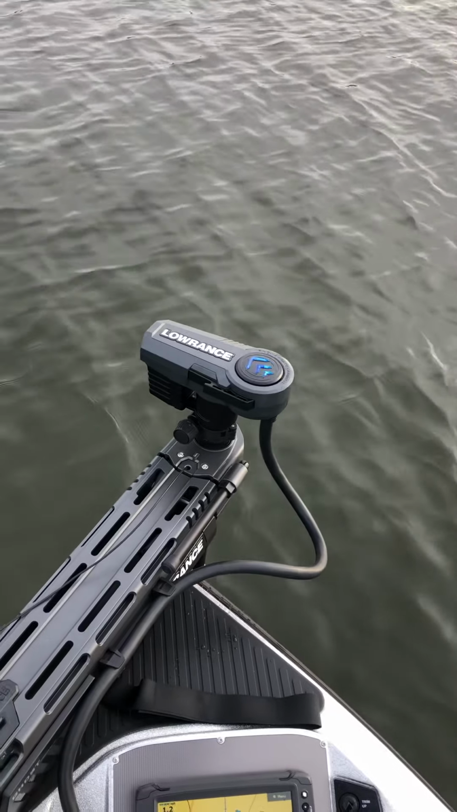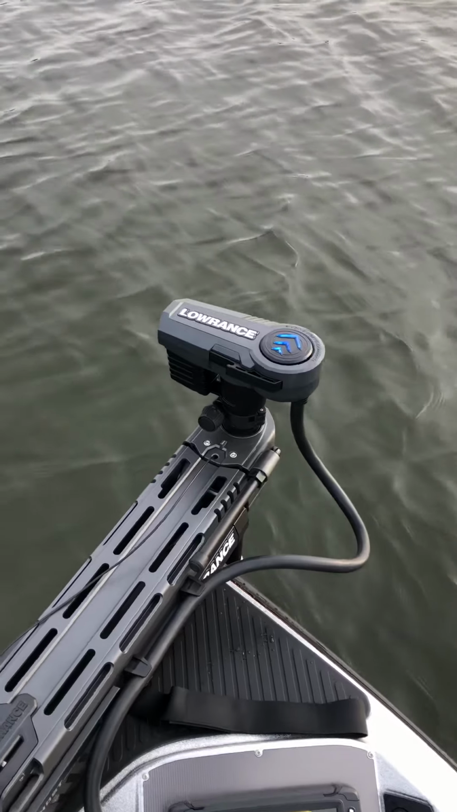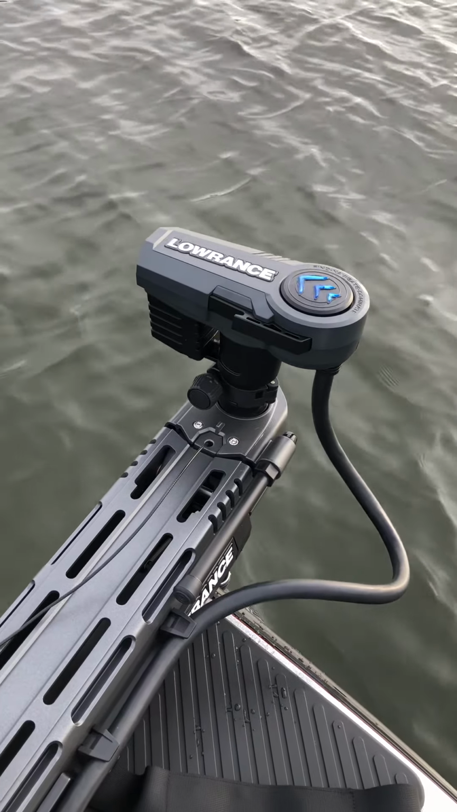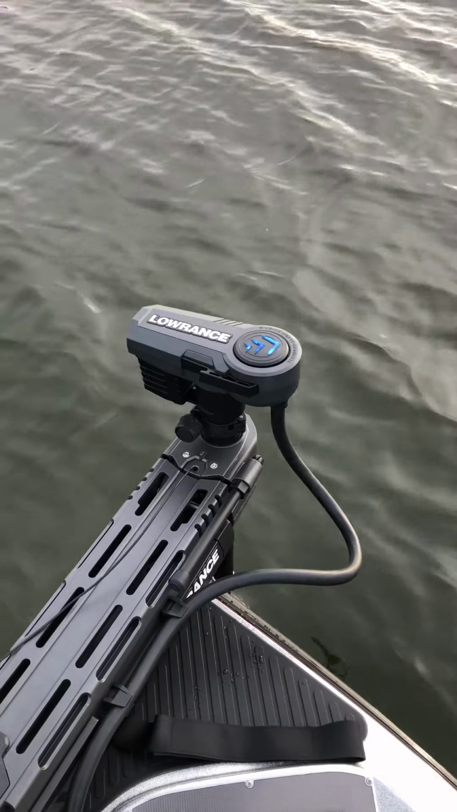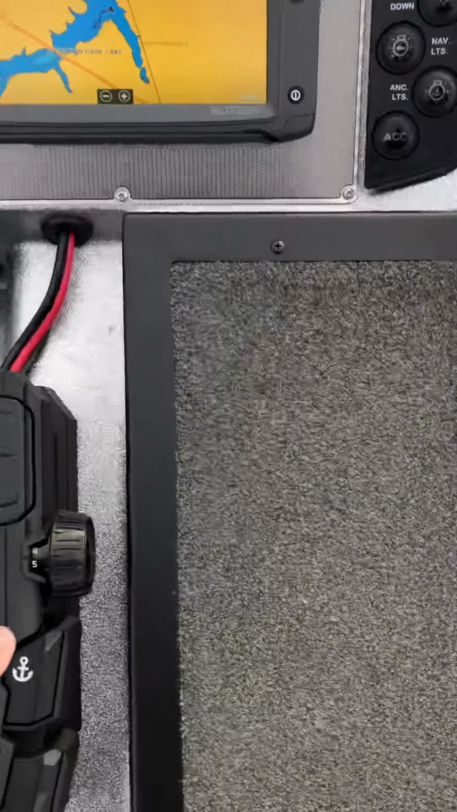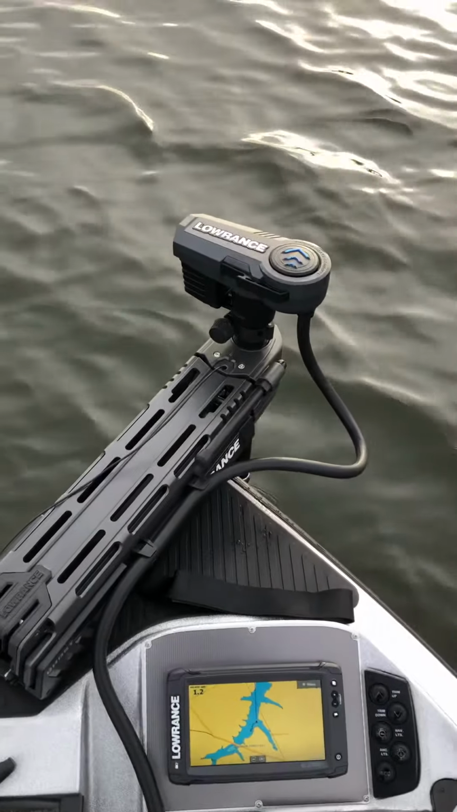So as you see the head moving, well, the head doesn't move, the little indicator does. Real quiet here. A little bit of mechanical there, but not much. Not hearing much in the water at all. You can turn it on a dime. Real cool. So I'm going to go to max power here. Let's do some speed.